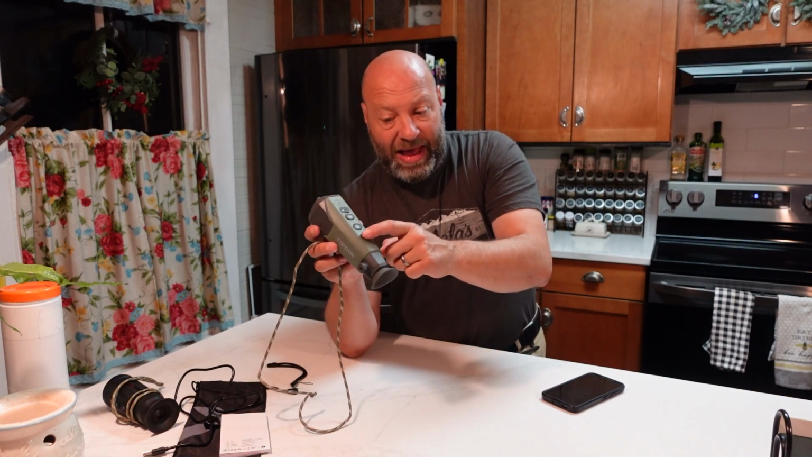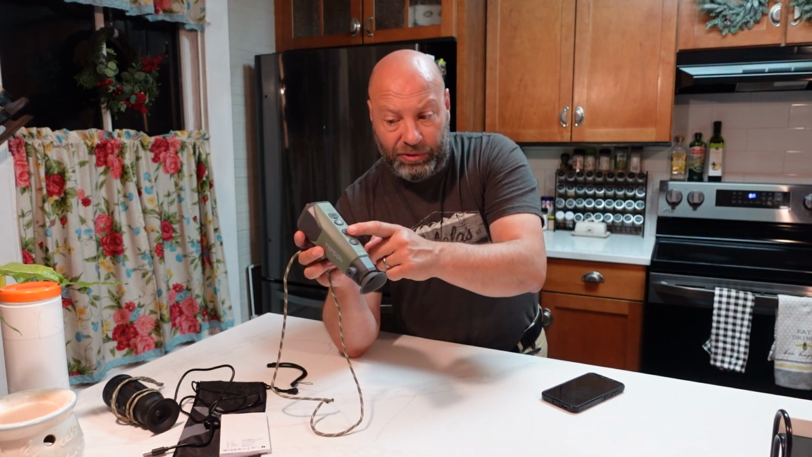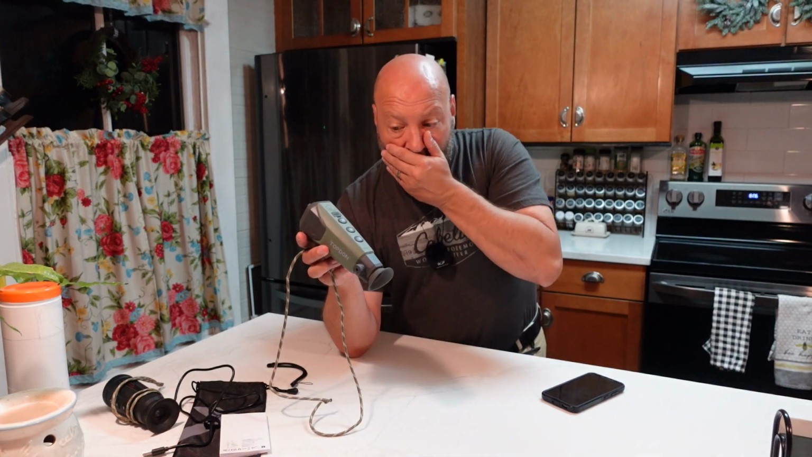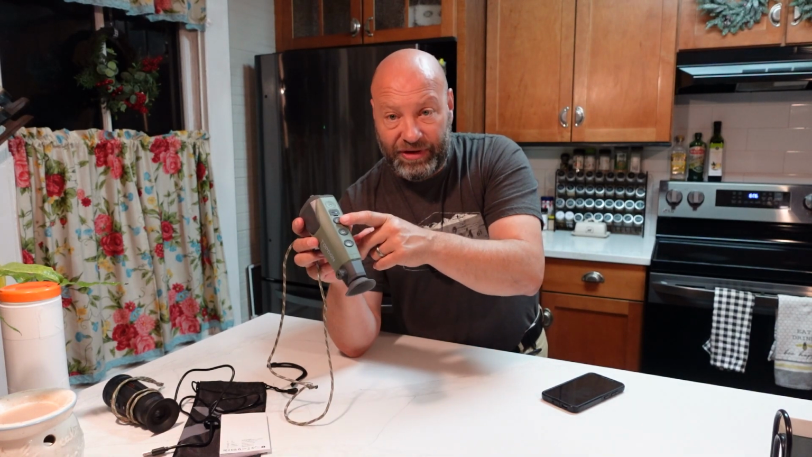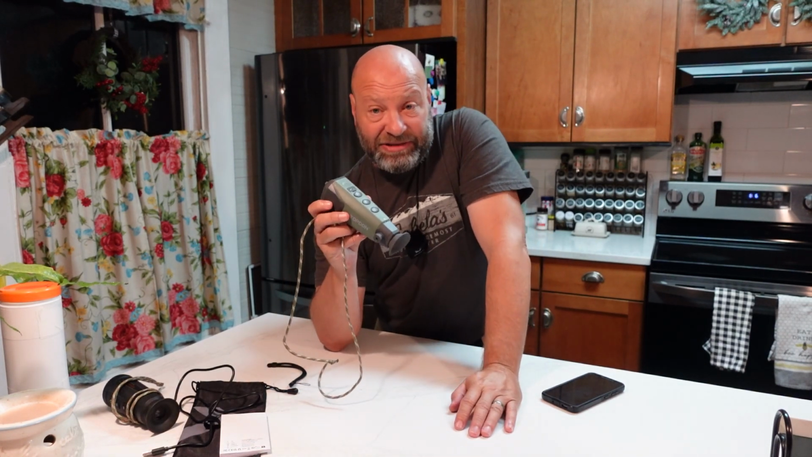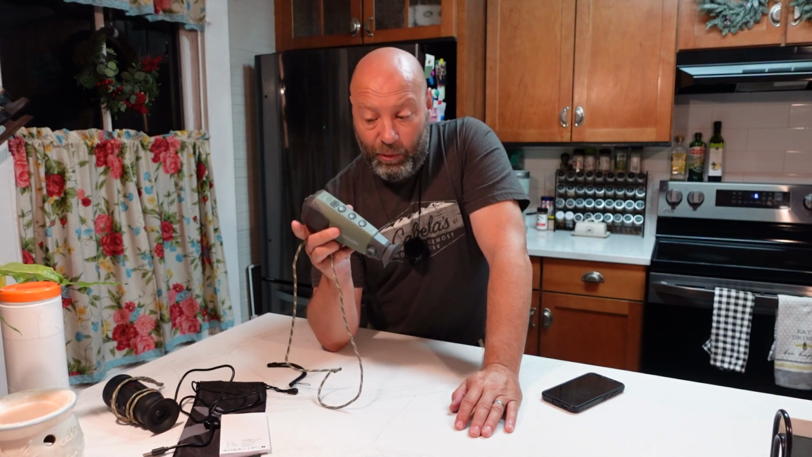We have buttons on the top for taking pictures and video. We have our zoom mode. We have 8 different zoom modes on this, which you will see in the video, and in this stuff I'm going to show you once we get in the computer in a minute. You have your different mode selections. This thing's got some pretty cool modes, including one I really like, which is called bird mode. We'll talk about that in a minute.